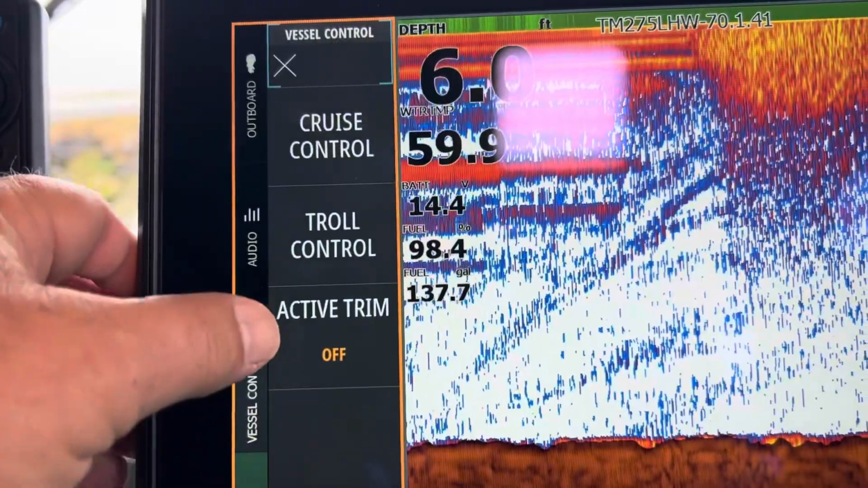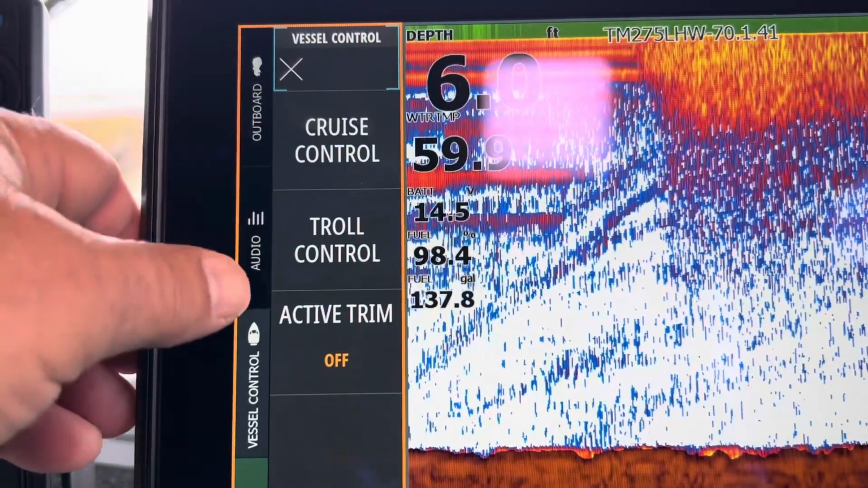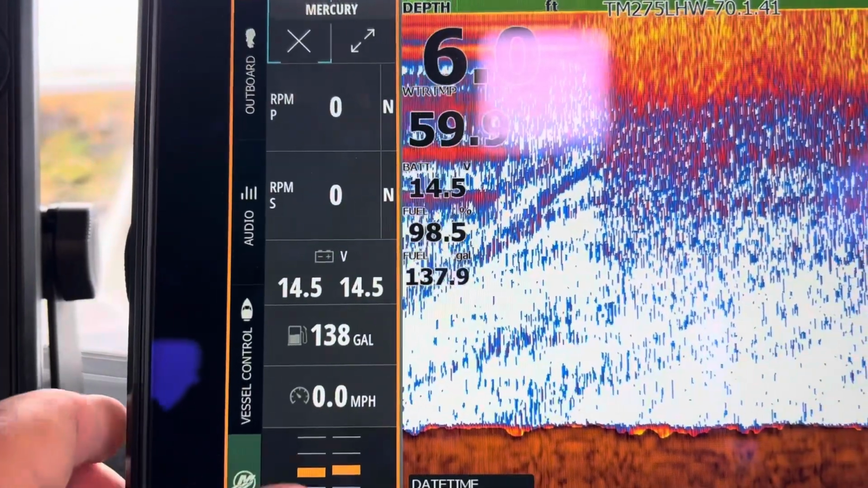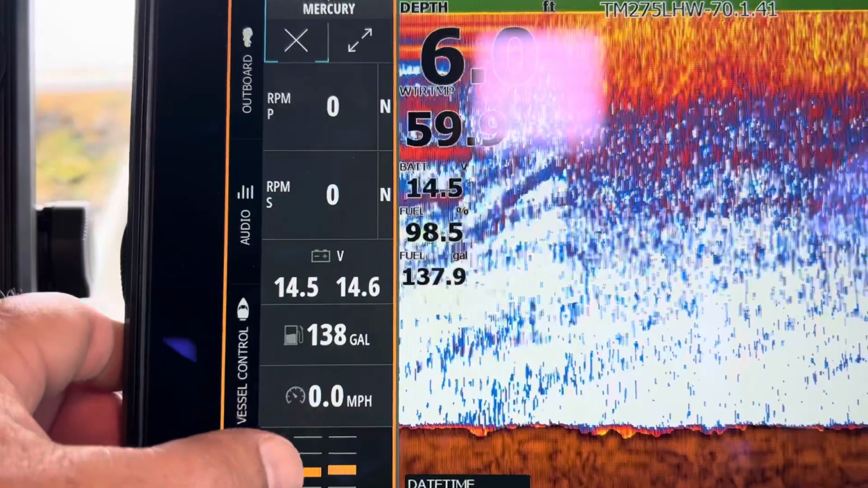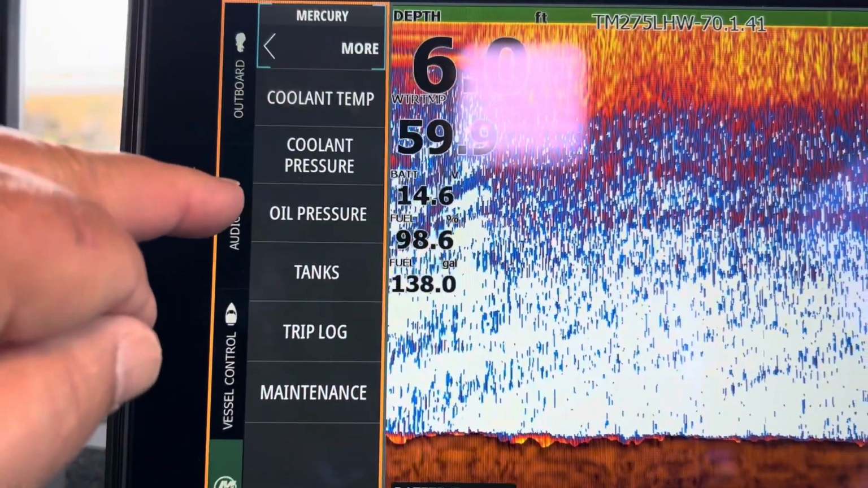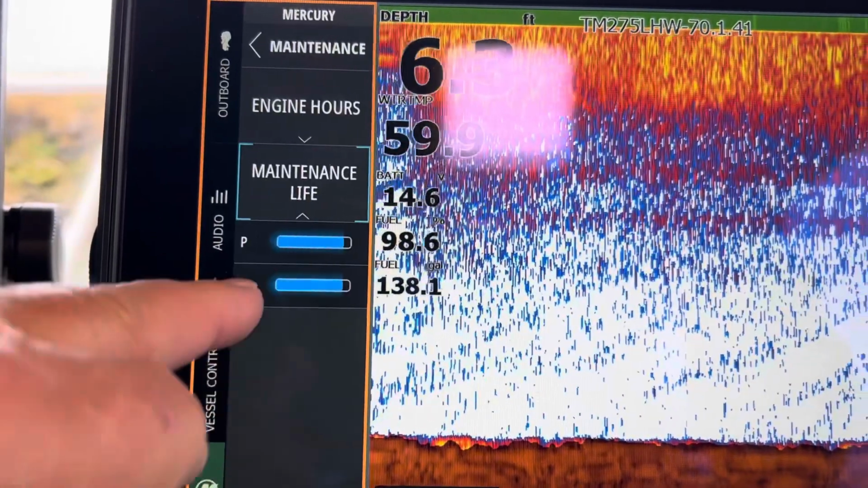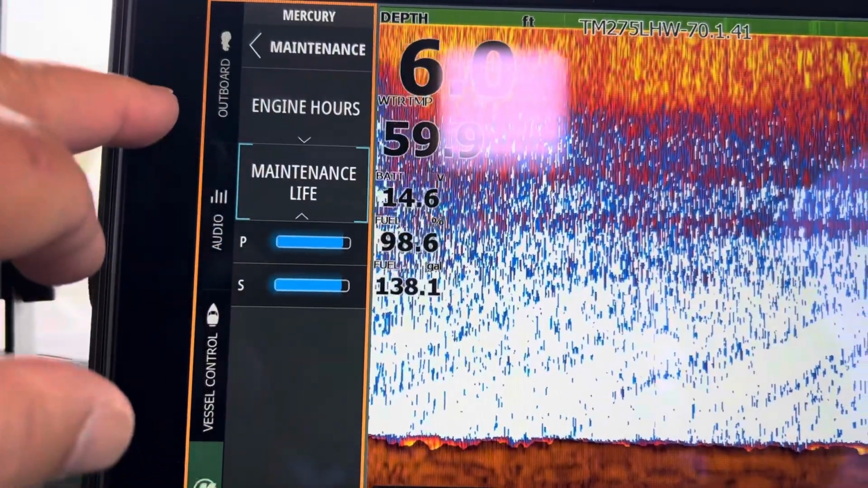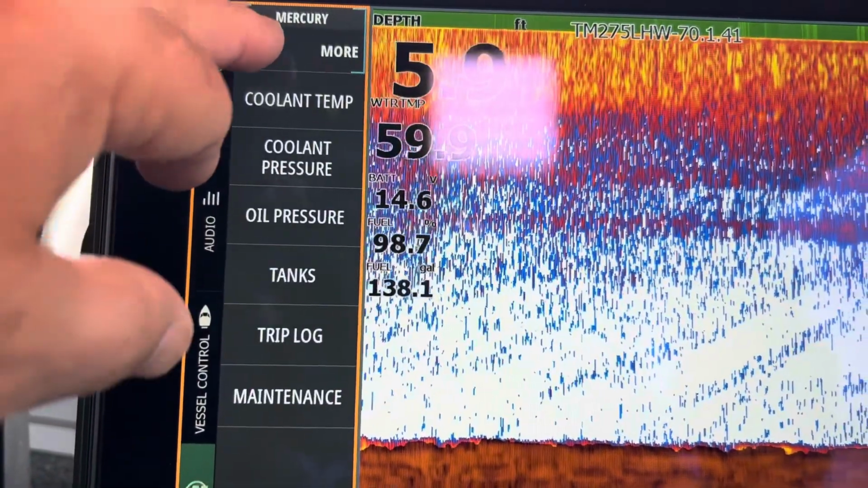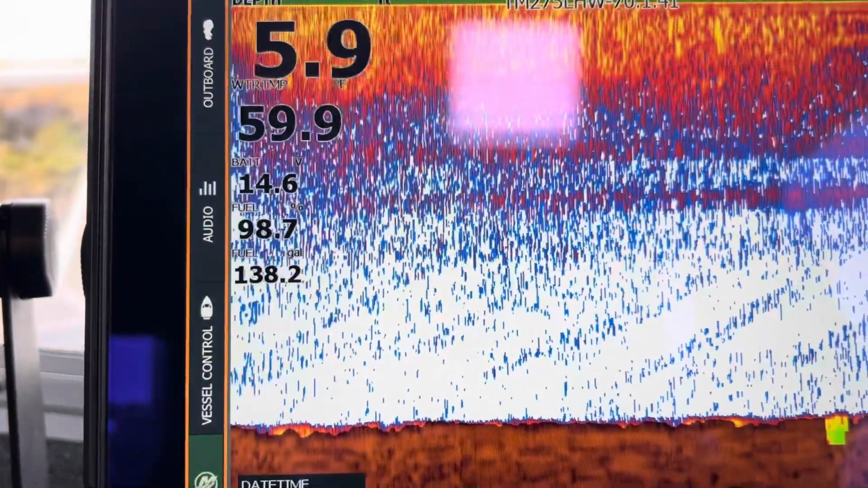I have vessel control over here, so I can actually run the motors off of this and adjust the speed just at right. And then down here, I have my Mercury information on my motor. So right now, I can see the voltage, how many gallons. I can come up to here and it gives me coolant temp, coolant pressure, tanks, trip log, maintenance. So I can look at maintenance life, obviously just the beginning of the season, so I'm not too worried about it right at the moment. But all that information comes off of there, so it gives you a pretty good picture without having to look anywhere else.